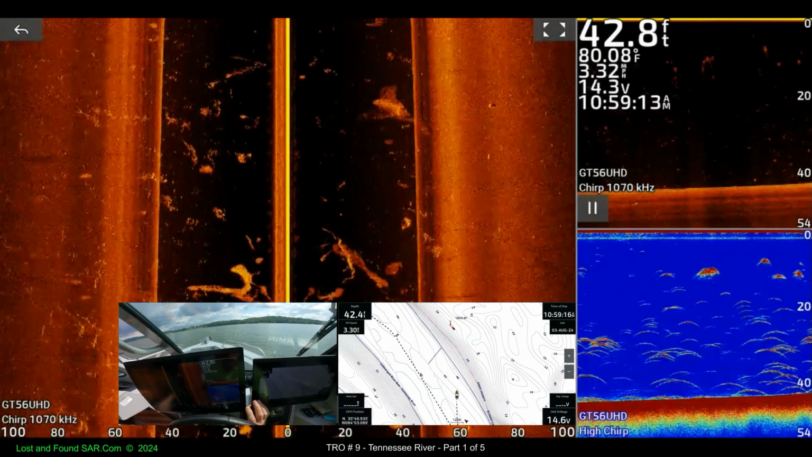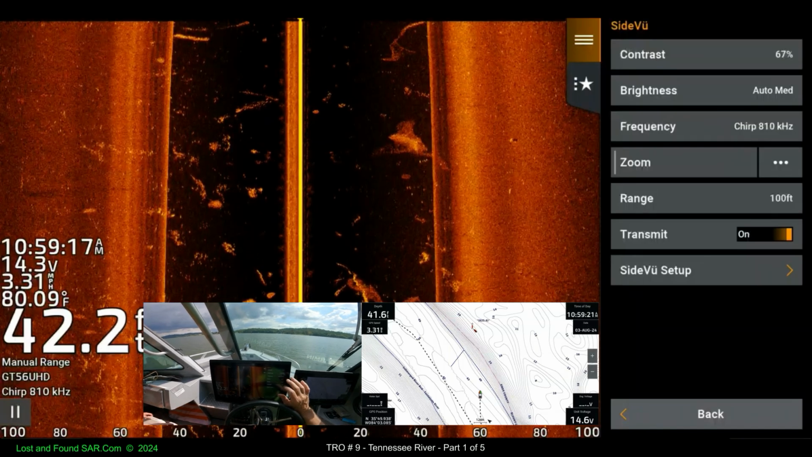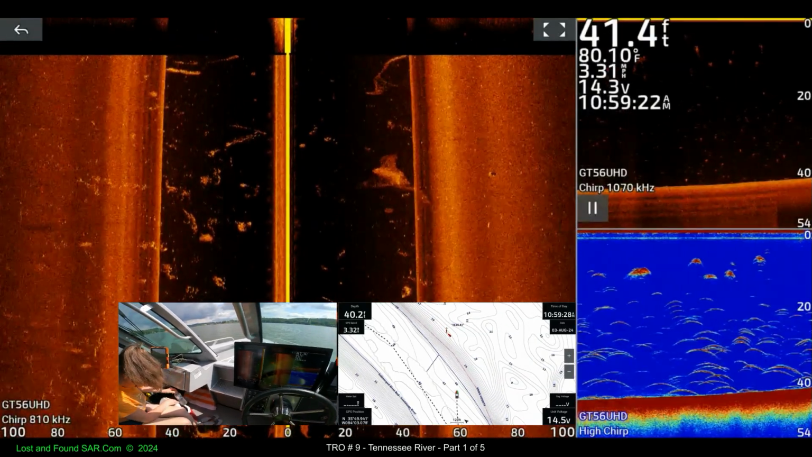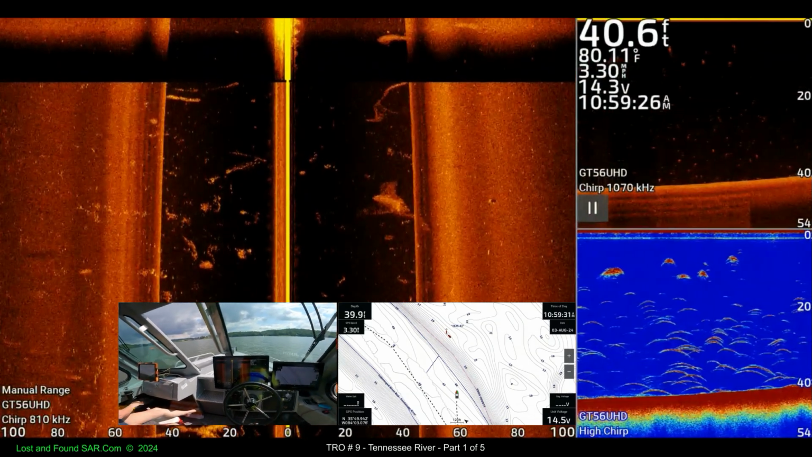Pick this page and go options, frequency. I want to try that at 800 and see what happens. Back. Chirp 810 kHz. You see what that does for different.